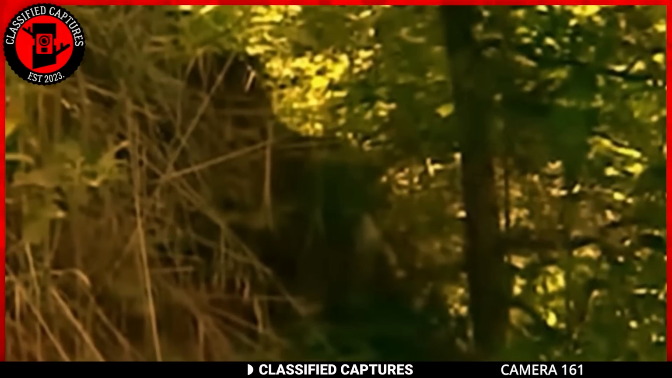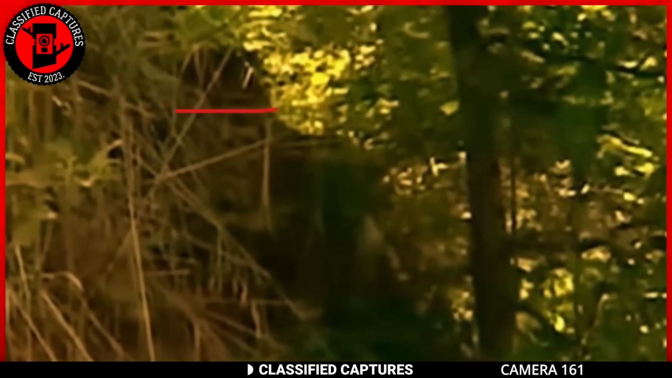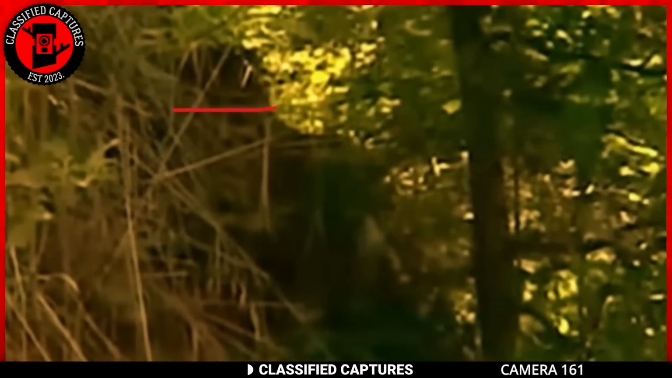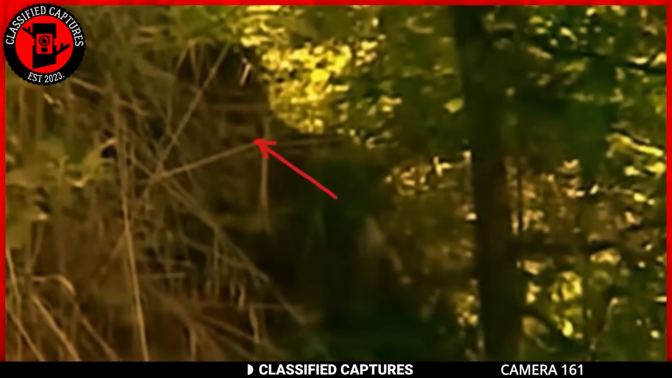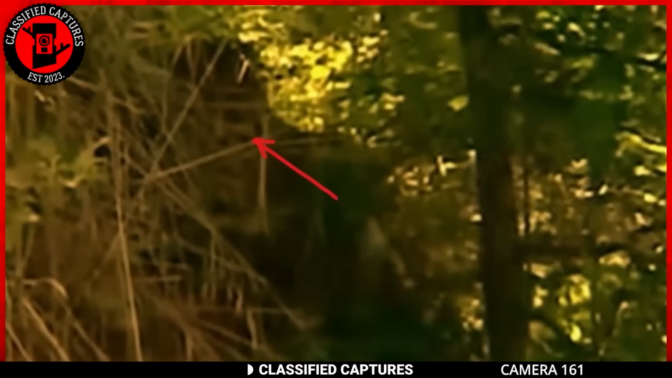This is the image he captured. If you look closely behind the pile of twigs, you'll notice a creature with a striking primate resemblance. You don't need to zoom in to have an image of Bigfoot take over your imagination.